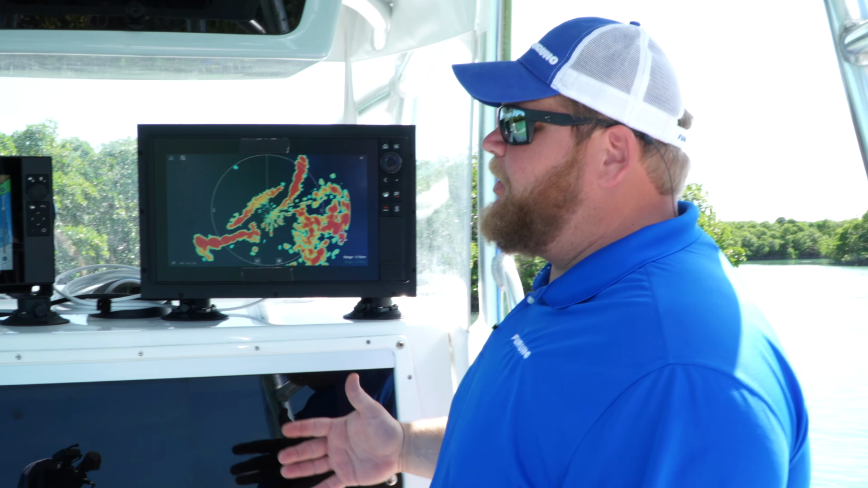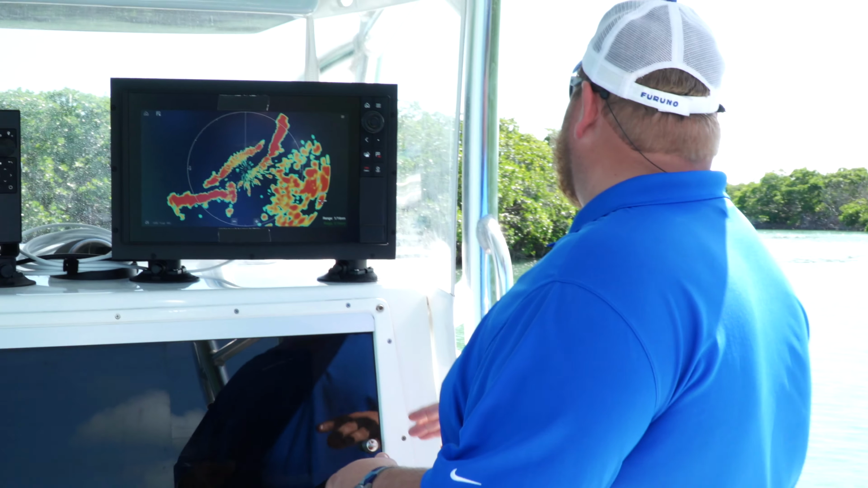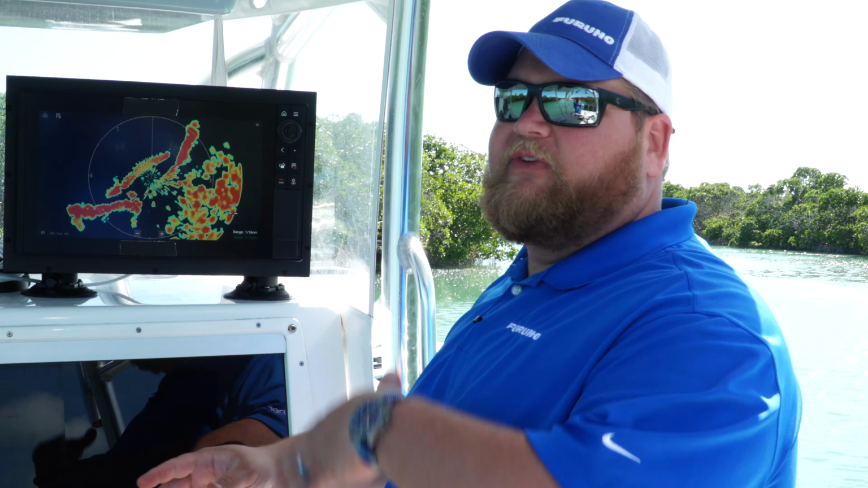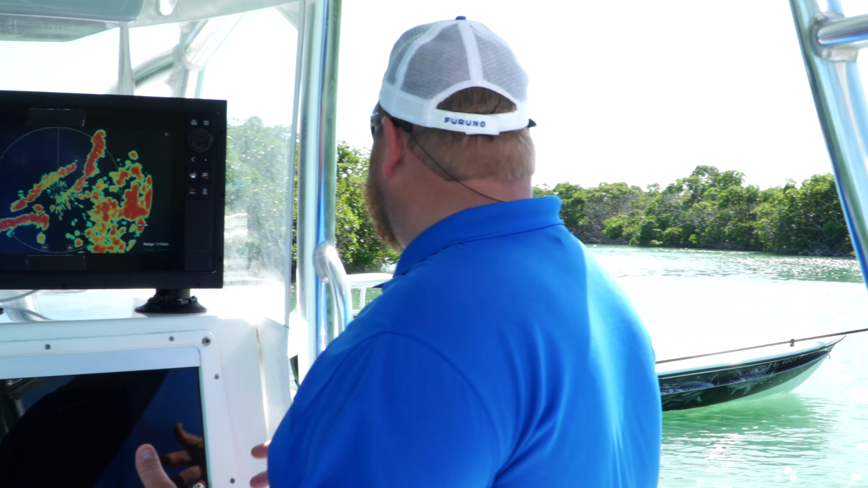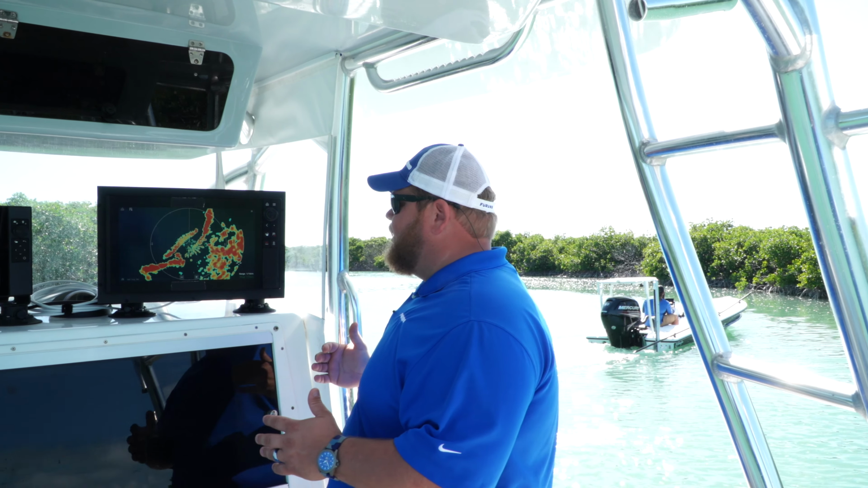All right, so for the second part of this test, we had the skiff running right down the middle of the creek. What we're going to do is have him run one of the edges. If you have two boats approaching, one's going to take one side, one's going to take the other. We're going to see if we can see the skiff once he gets to the edge of the mangroves on our radar here.